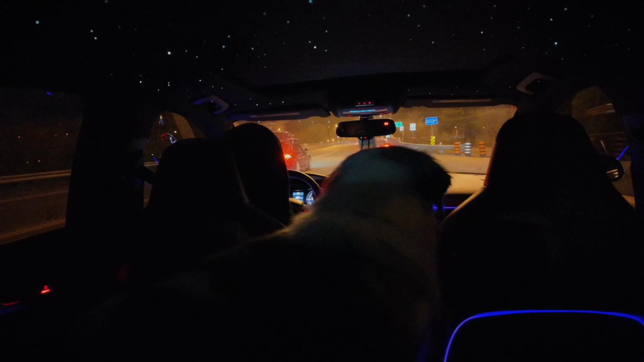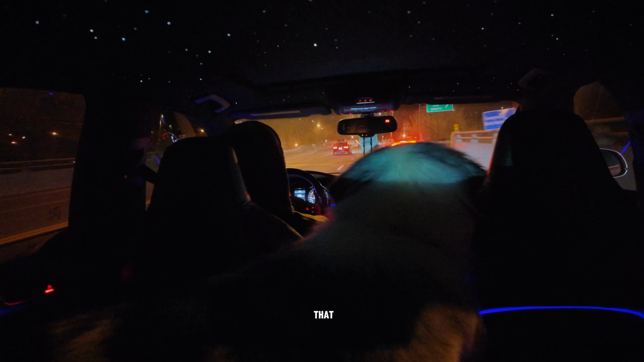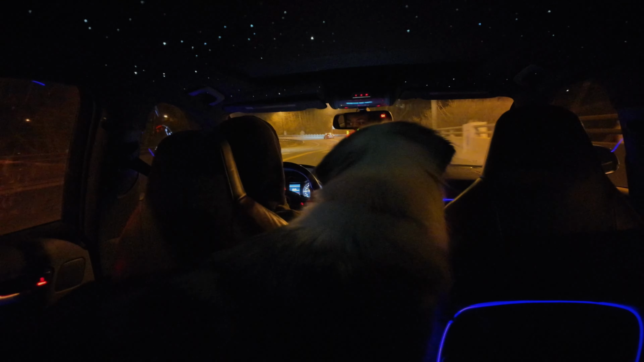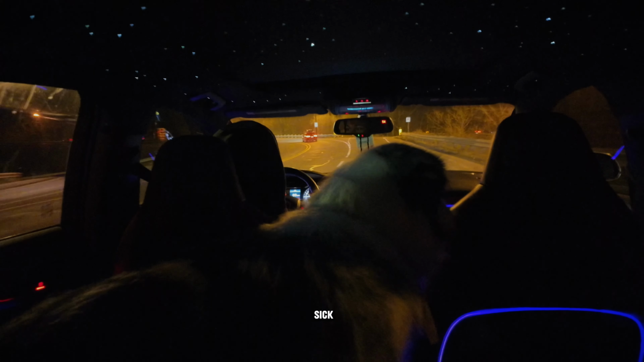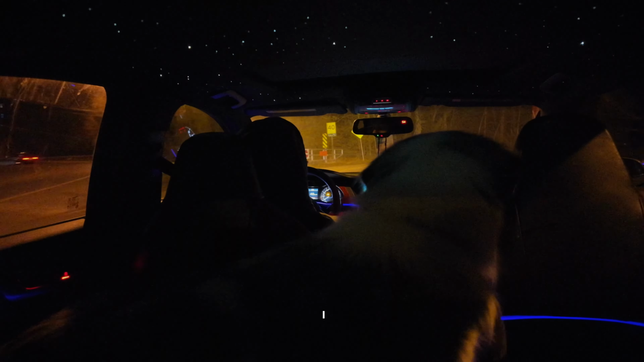That S4 is sick too. It has a roof rack. I don't know if you guys can see it. Shout out to that guy. Literally the exact same car but black, and he has a roof rack that I like. I need one of those for my mountain bike.